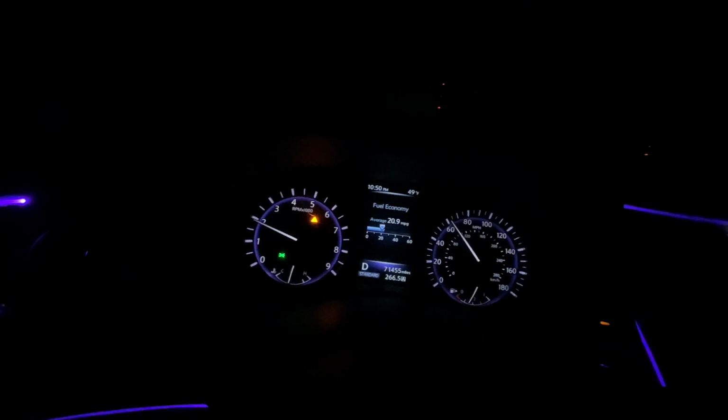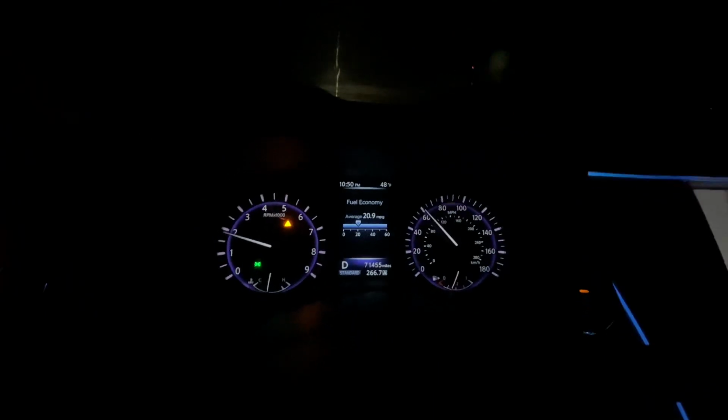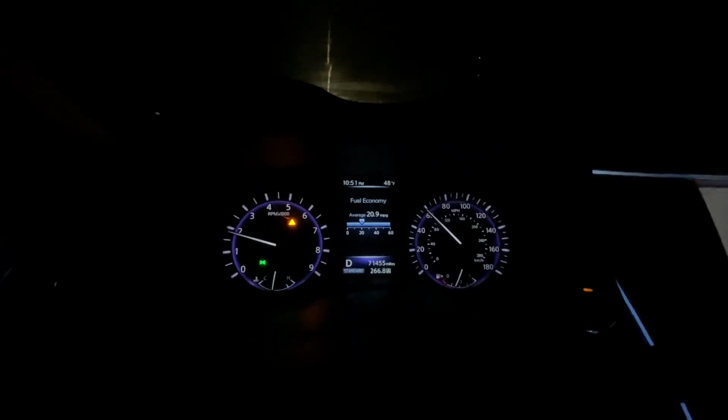I don't know. That and shifting it in manual, I don't know, it's a little delayed. I don't know if that's just the computer or the transmission. I'm not sure what that's about with the shifting. It's a little bit delayed in this car. The transmission, I guess that's something I don't really like about this car.